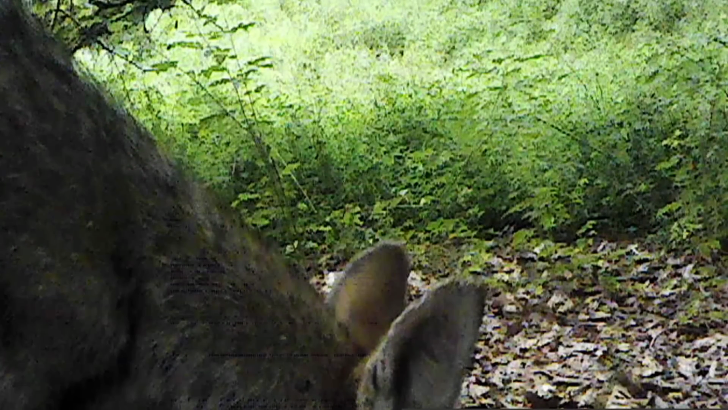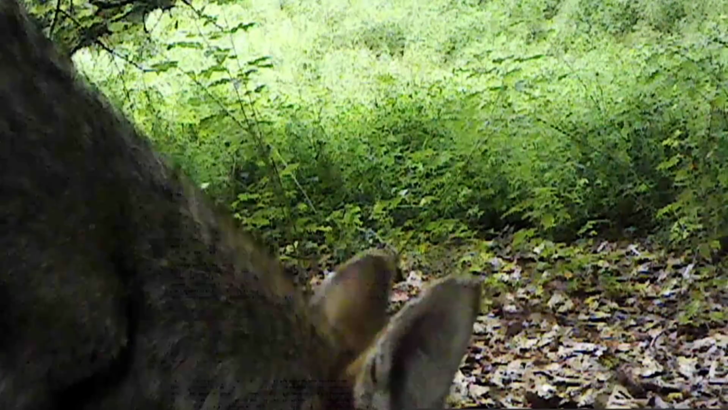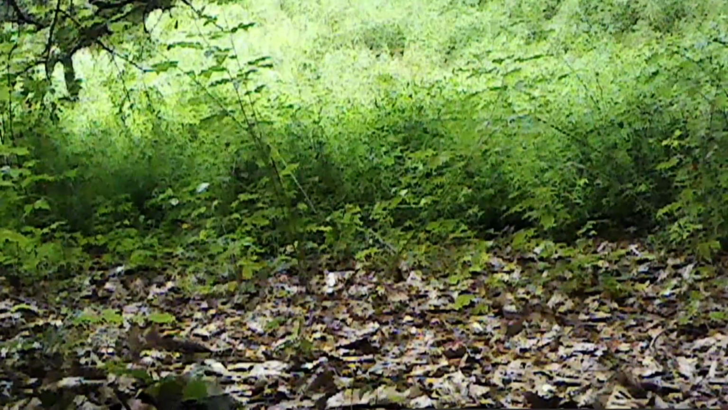Down at the pond, there's a coyote right there. Now you see him, now you don't.